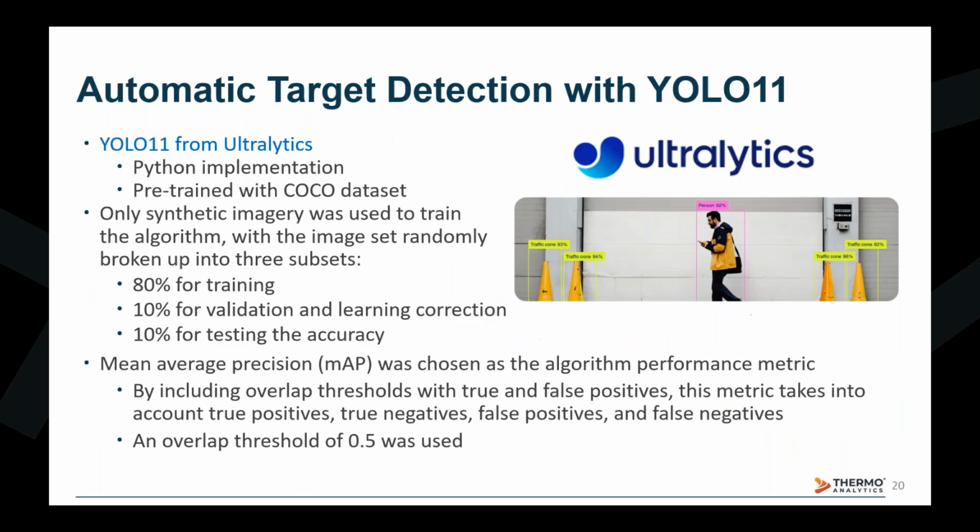To test the dataset, we used an automatic target detection algorithm called YOLO 11 from Ultralytics. This is a Python-based algorithm that is pre-trained on the COCO dataset. Important to note is that for our training, we only use synthetic imagery, and we broke our data set into 3 separate pieces. 80% of the data was used for training, 10% was used for validation, and the remaining 10% were saved for follow-up testing of the algorithm.